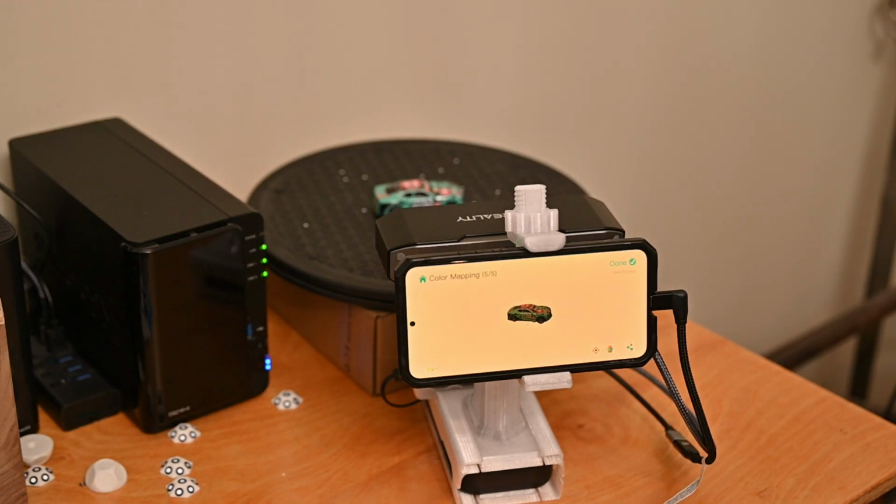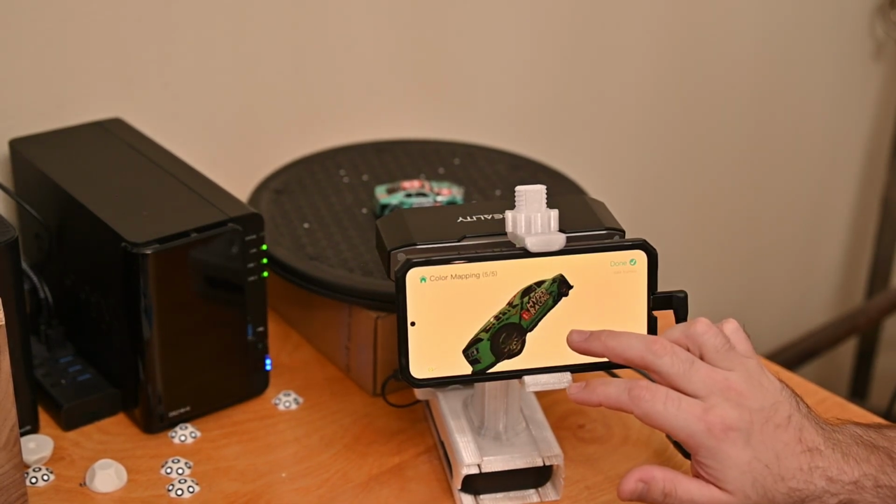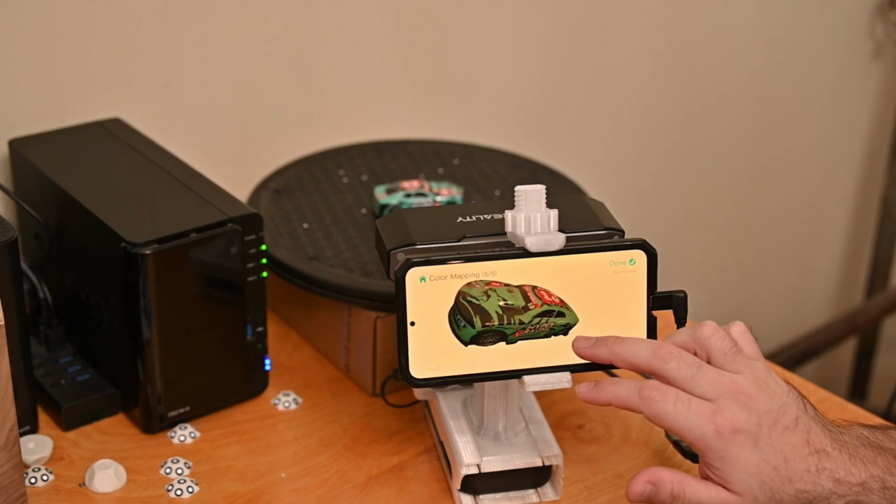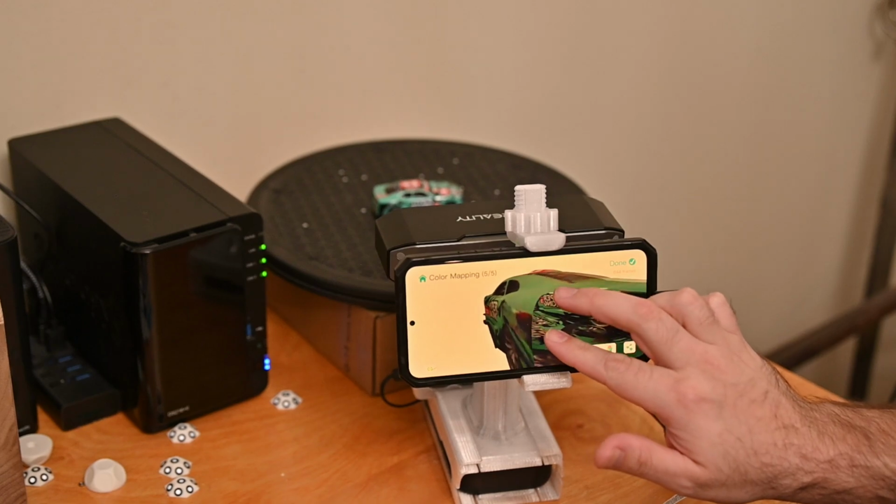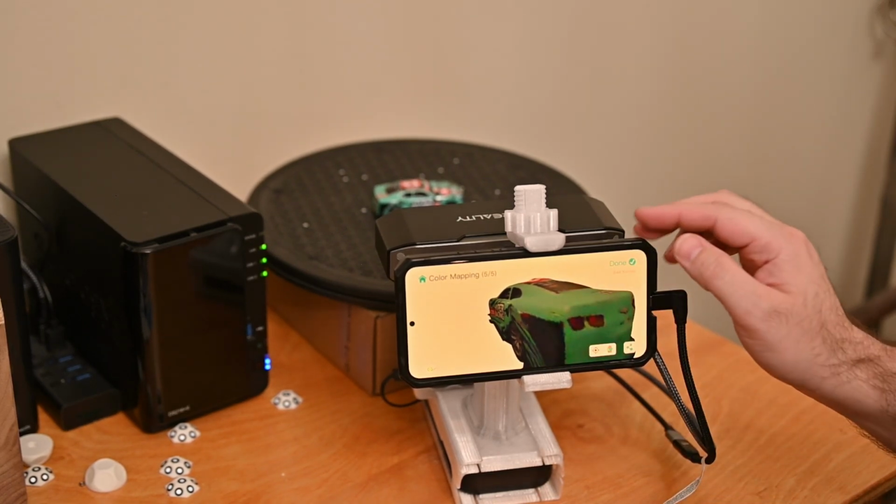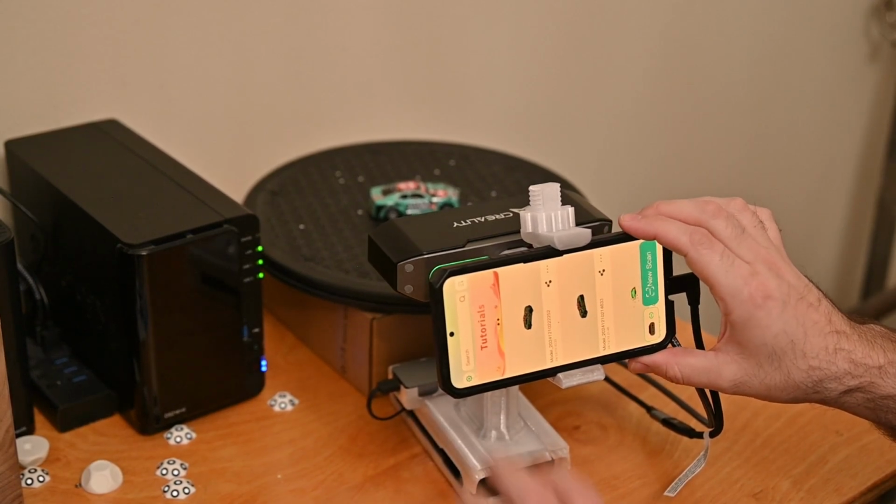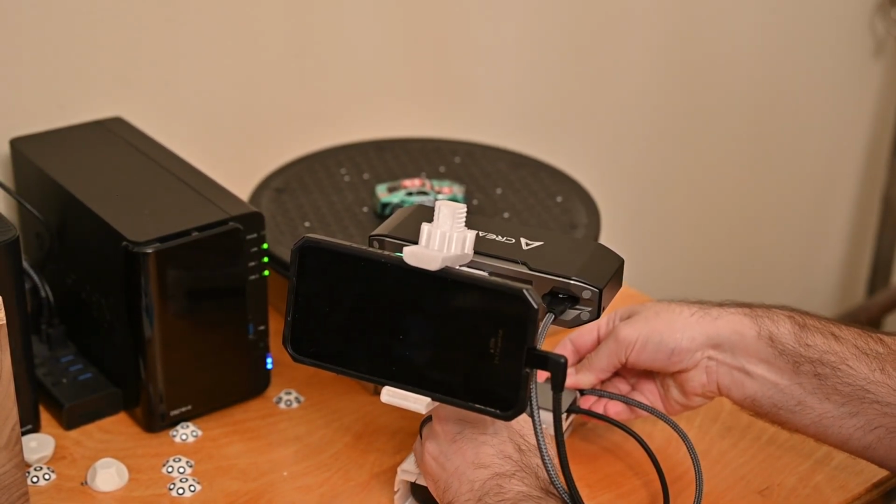Okay, so here is the meshed and color mapped 3D model. So again, I think it looks pretty good. In the visible areas, there's definitely some opportunities to improve, but for what I'm doing, it works great.